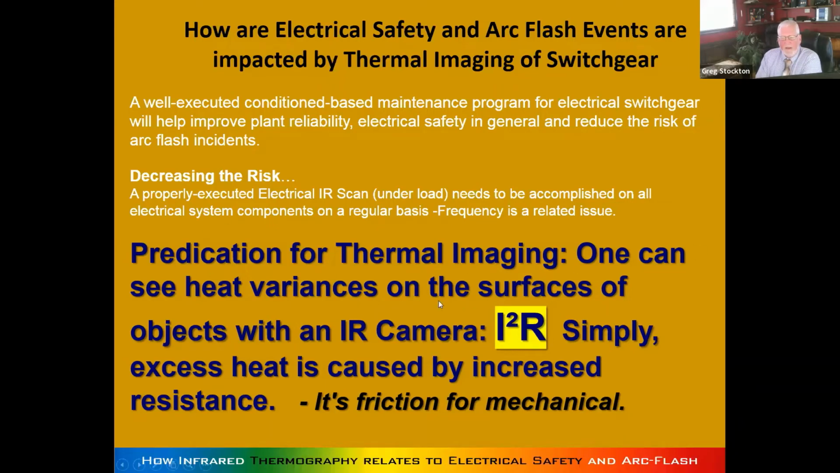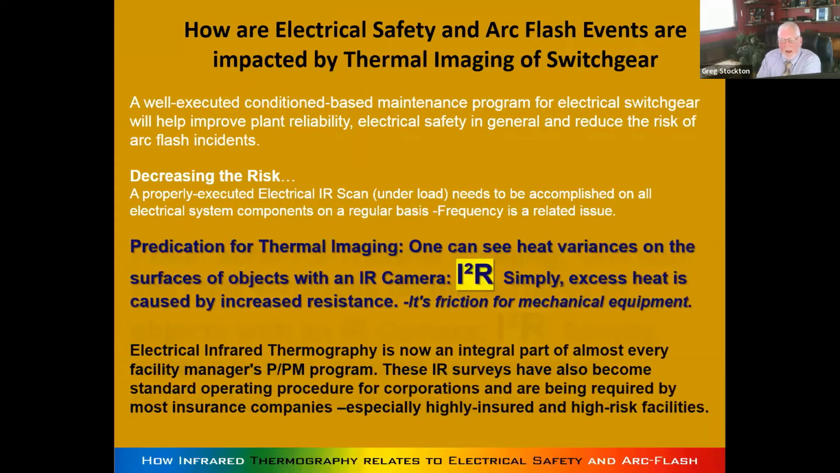Again, the predication for this whole thing is that you get heat from resistance. With mechanical, it's just friction. You go like that, you can feel it. Again, electrical infrared is a completely integrated program now.